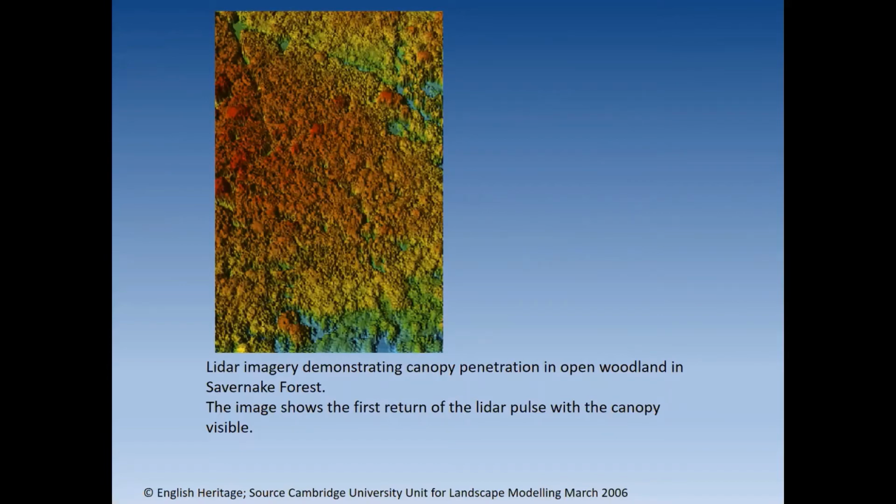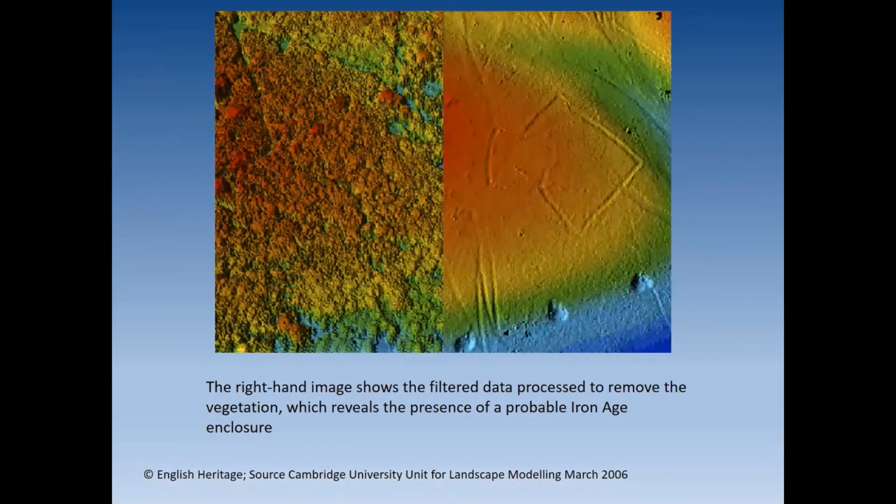You can see the tops of the trees. Well, this is what happens when you take those trees away and you only have the last returns, the bare earth. So there we can see some ditches in a formation. There's some enclosure, possibly an Iron Age enclosure, possibly multi-phase, that's been revealed by looking at the filtered data in an area of dense woodland.